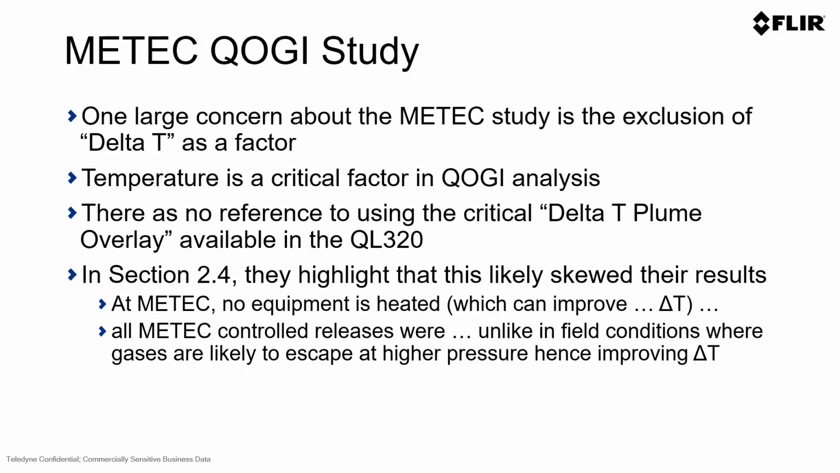The delta T is a bit of a concern as we review this study because temperature is a critical factor. Nowhere in the study did they reference utilizing the delta T plume overlay, which is added into the QL320 and the QOGI in camera to make sure that we ensure the best results within the technology.